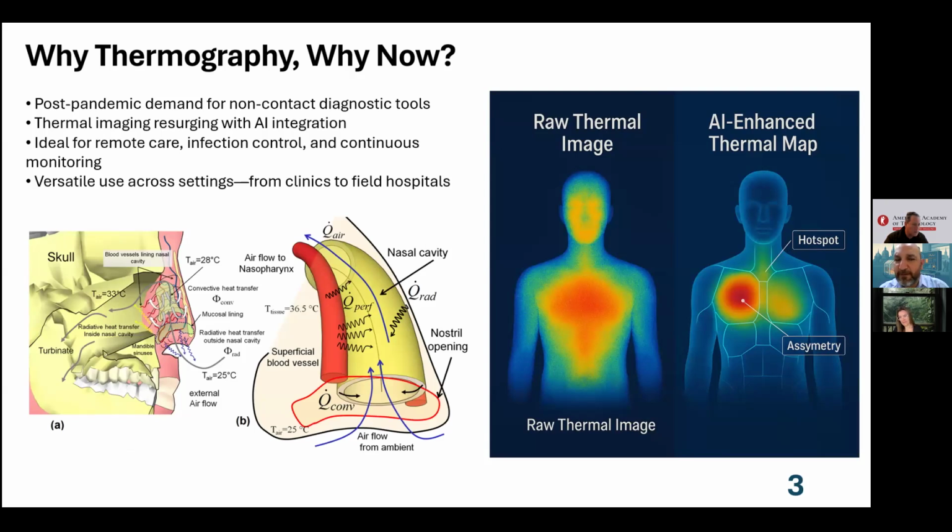Everybody here is an expert in medical thermology, right? In medical thermal imaging and thermal biology. And we know that in the post-pandemic period, the demand for non-contact diagnosis has increased very sharply.